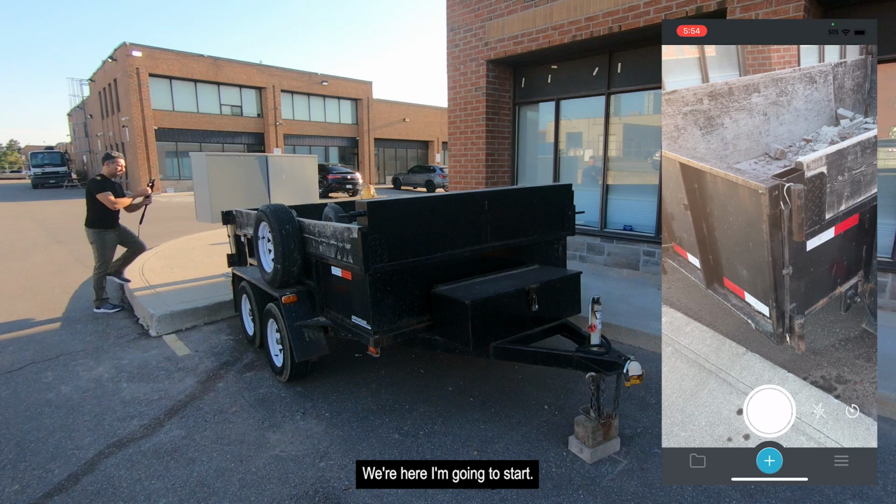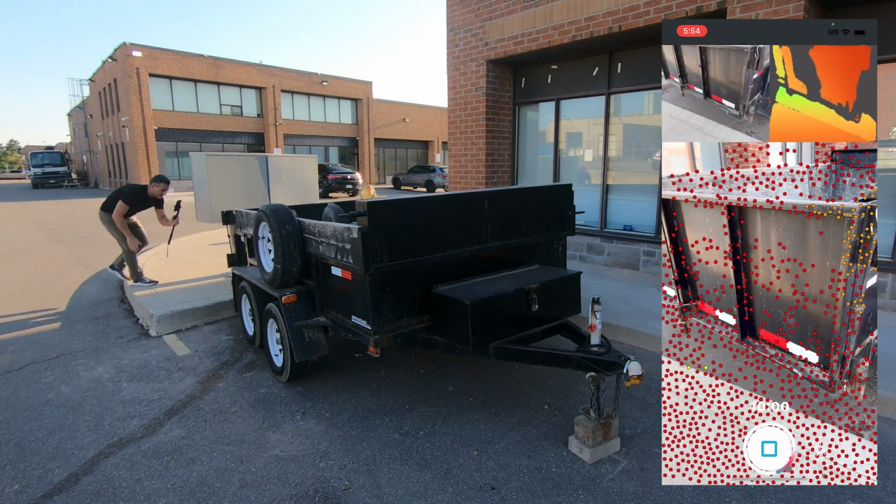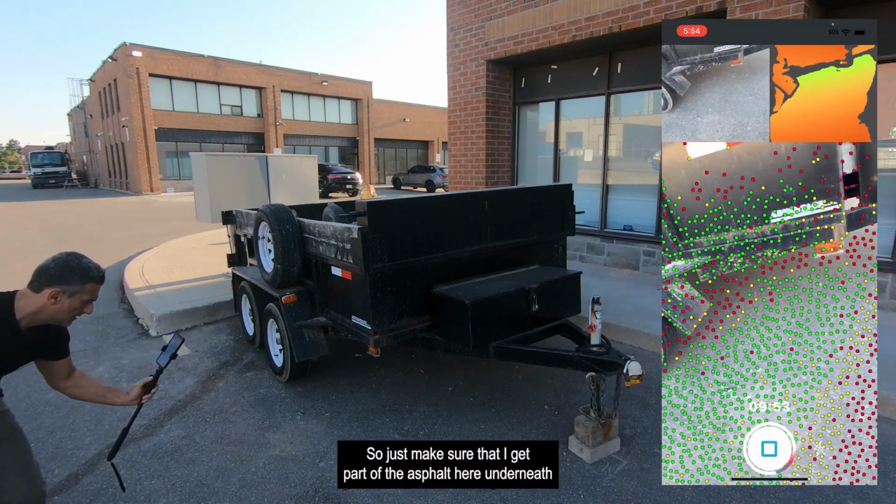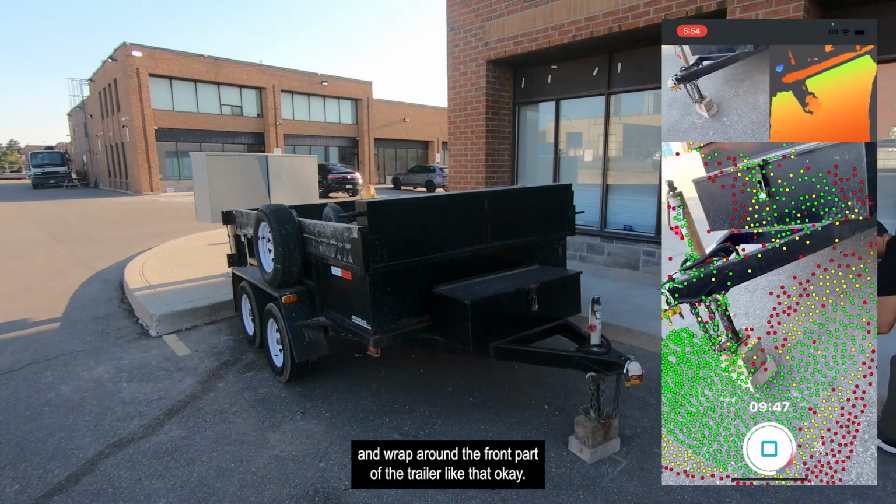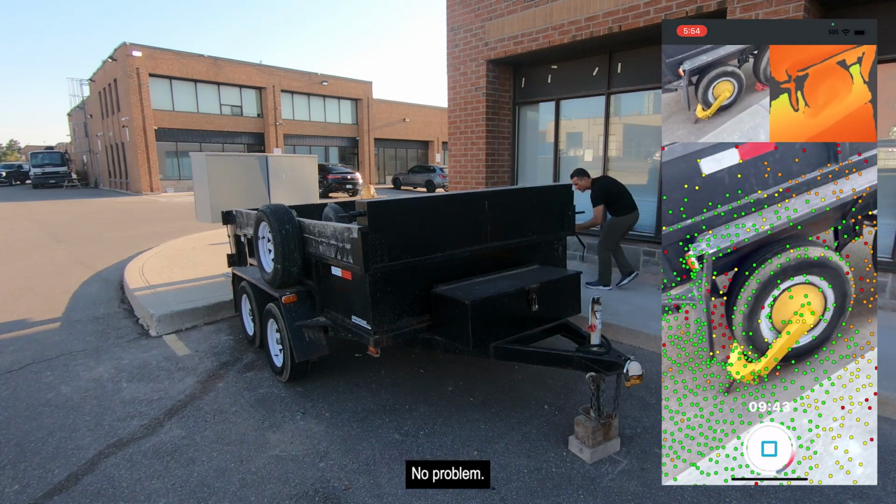All right, we're here. I'm gonna start, see if I can squeeze in there, and start. Okay, now to start with, I'm gonna work on the bottom part. So just make sure that I get part of the asphalt here underneath, and wrap around the front part of the trailer, like that. Okay, and I can see I'm picking up a good bit under there, no problem.